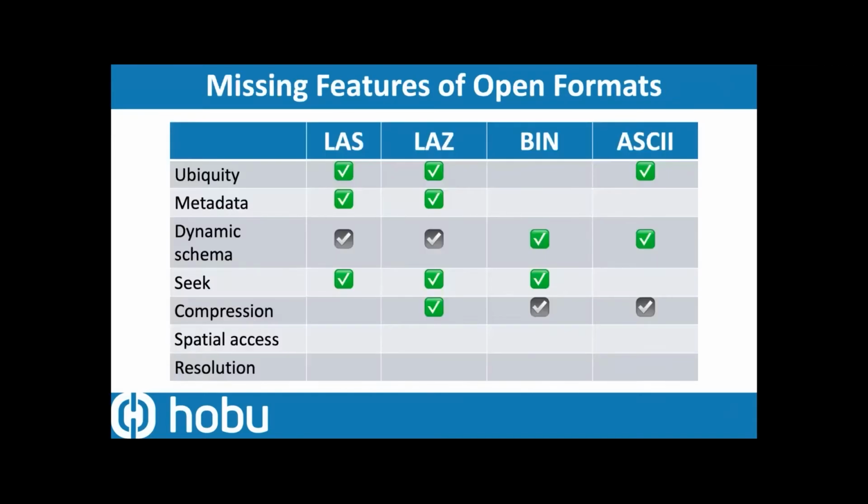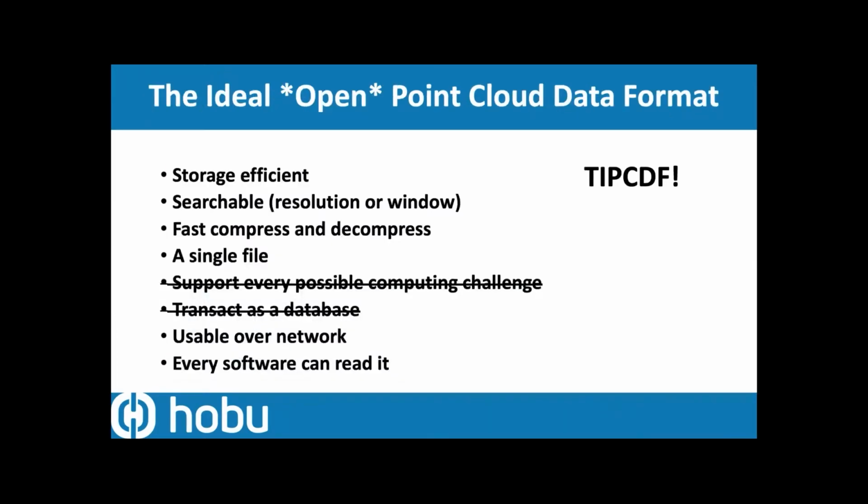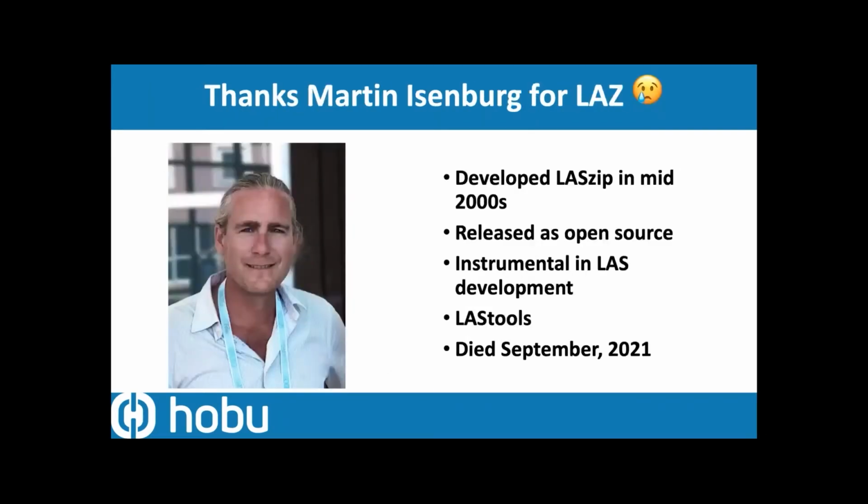But what's missing in open formats really is this idea of spatial access and resolution selectivity. So if we drop out some of these requirements that might be in conflict, can we construct something that would meet most of these challenges?